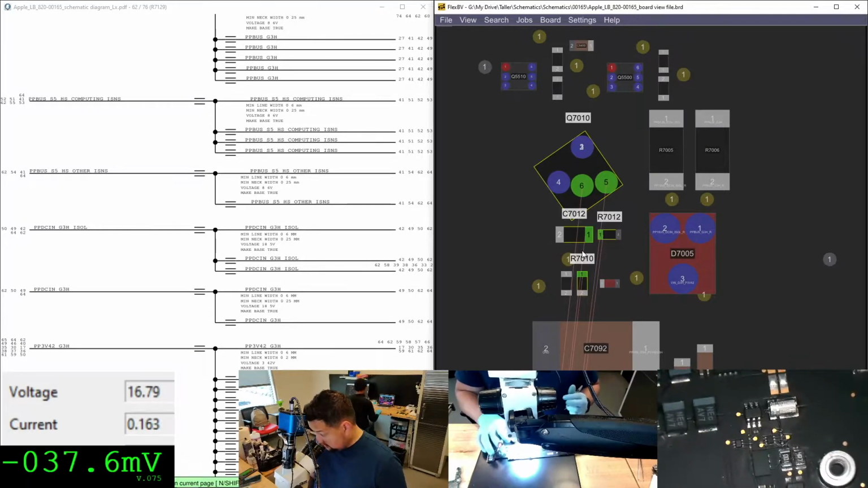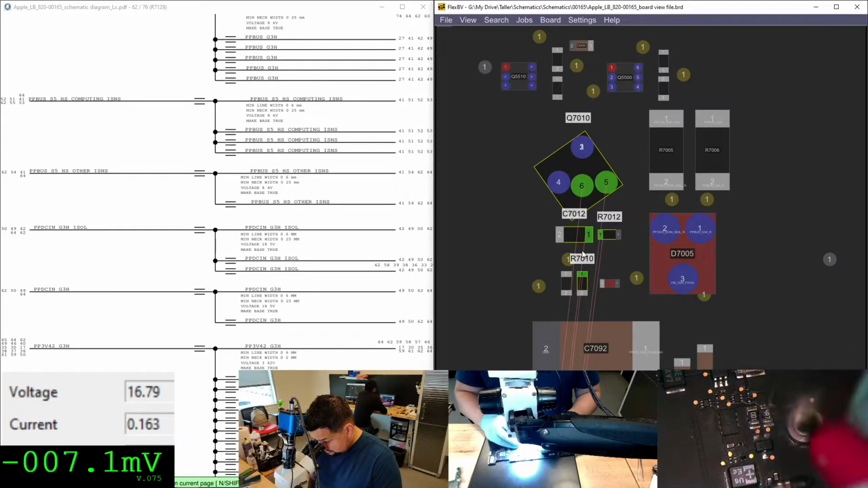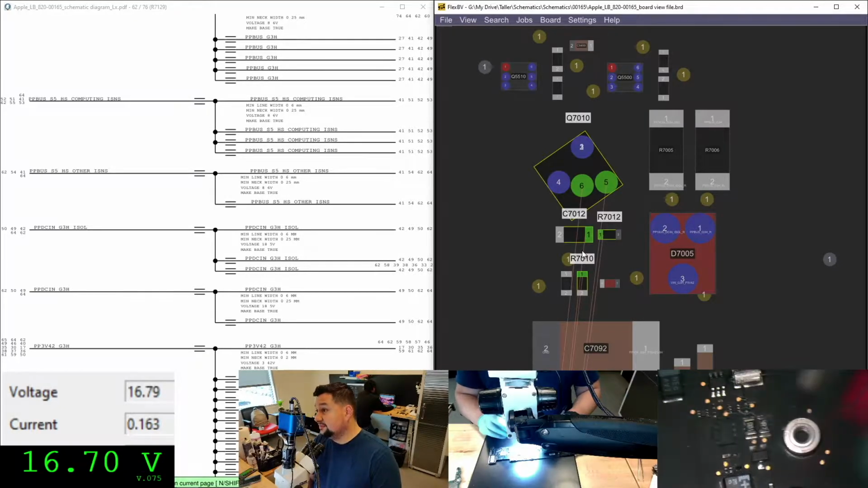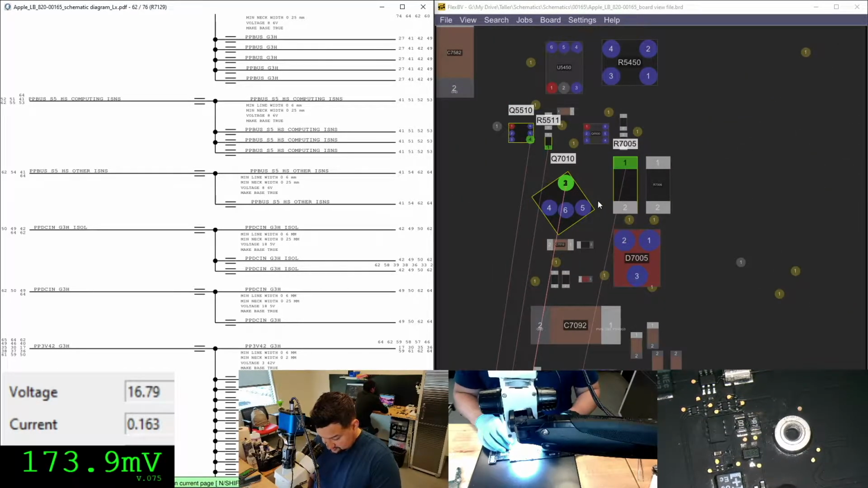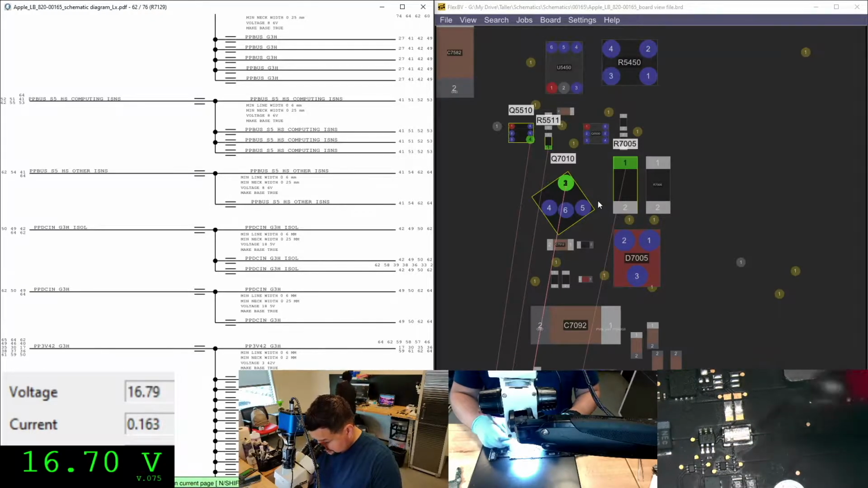We go over here, and we're going to check them right here. And how much do we got on the PPDC in G3 hot? 16.7 volts. Now let's go to the ISO, and it's R7005. Right here, and we got 16.70.